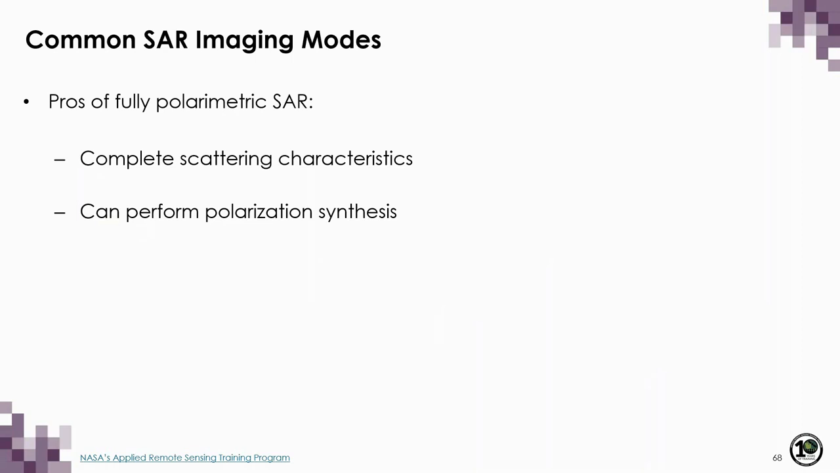So the main benefit of fully polarimetric radar is that it can capture complete scattering characteristics, including target orientation. And we can do something called polarization synthesis, which allows us to simulate the transmission and reception of any polarization combination, even though we just transmit and receive linear horizontal and linear vertical, which can help improve the detectability of targets and or the contrast between them.